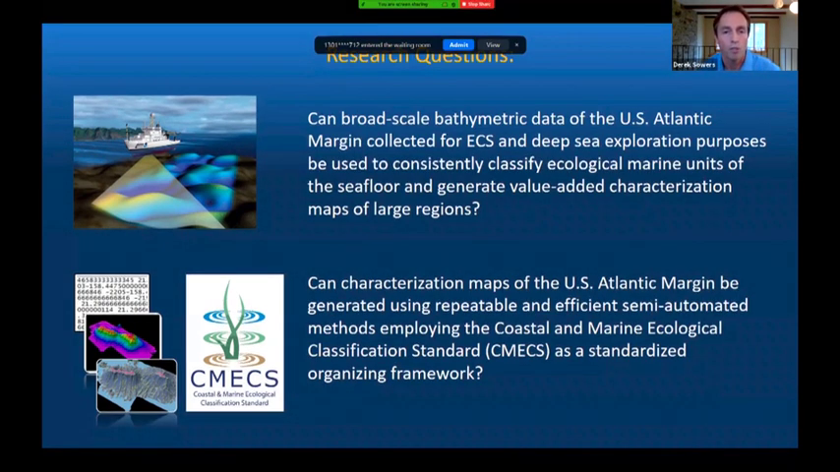Can characterization maps of the US Atlantic margin be generated using repeatable and efficient semi-automated methods employing the Coastal and Marine Ecological Classification Standard as a standardized organizing framework? So the intent here was really to develop a methodology that was systematic in nature, efficient, and could be applied potentially to other areas of the deep ocean or other extended continental shelf study areas, either in the US or abroad.